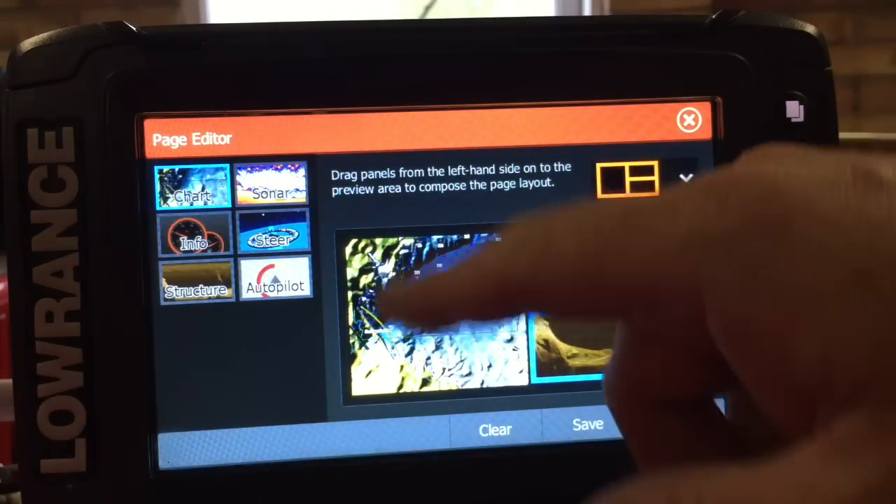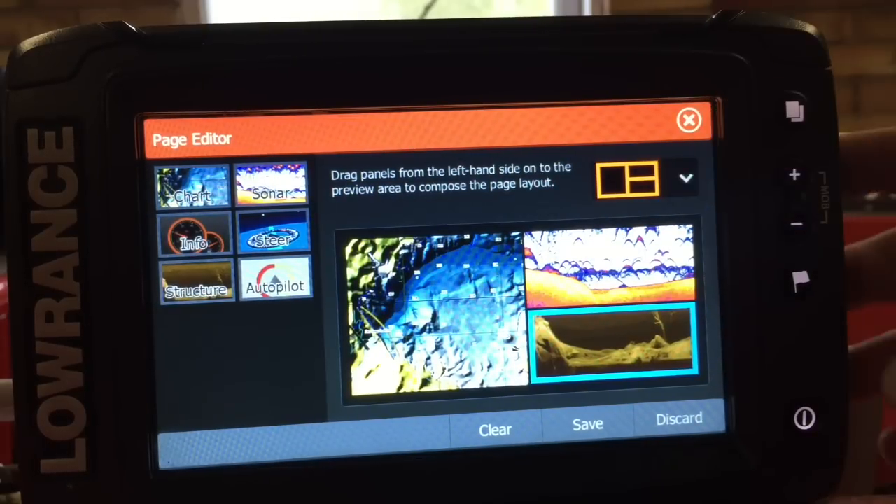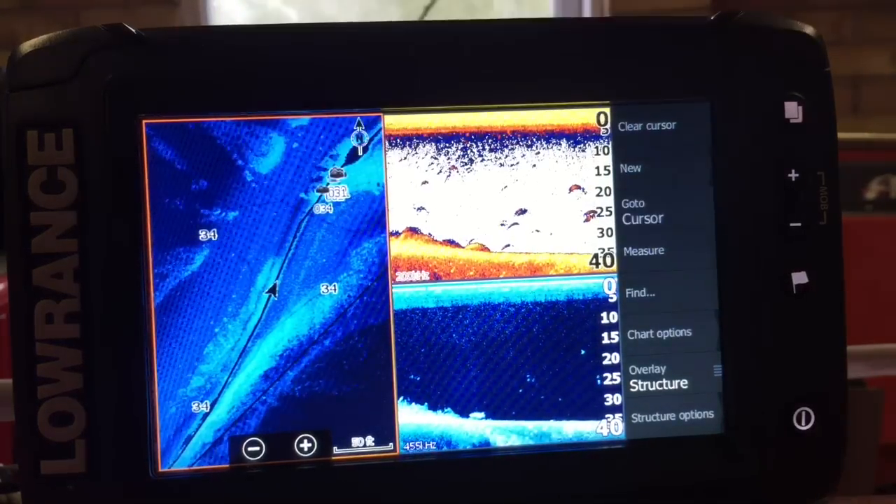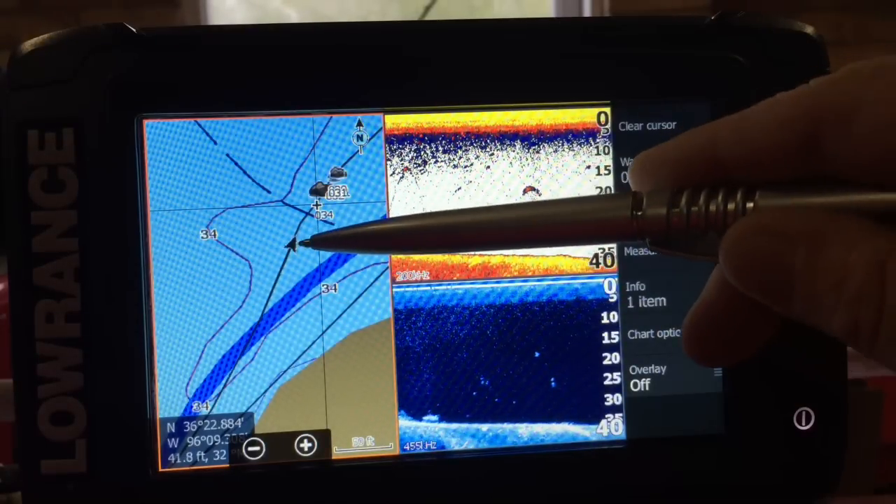Do I like that? Yeah, I like to look at the map where I am, because I'm just maneuvering around a lake. There are loads of different options, but we'll leave that for the moment. We'll save that, and it'll click straight into it. We'll turn overlay off. There you go, so you can just see the map. Now you can see we're coming up to these spots here.